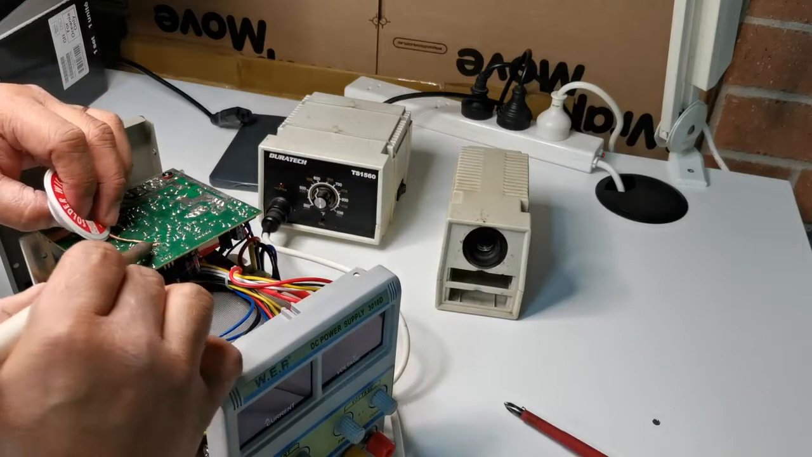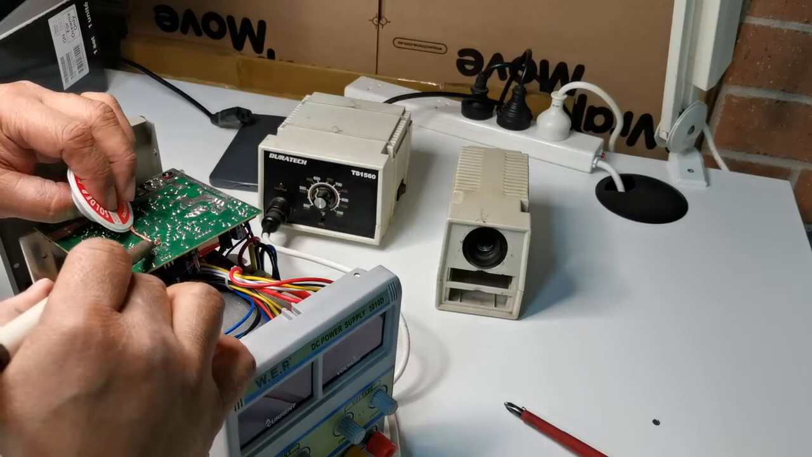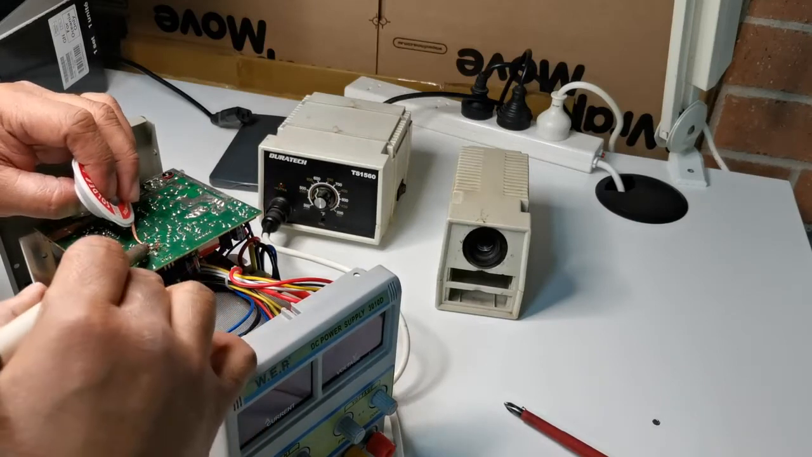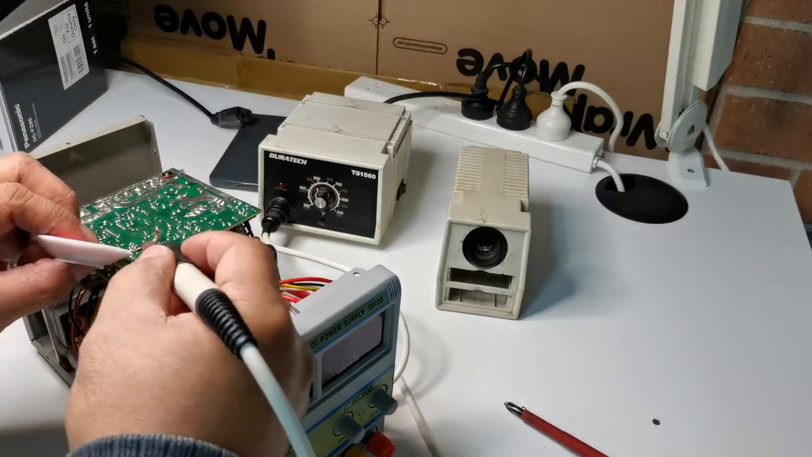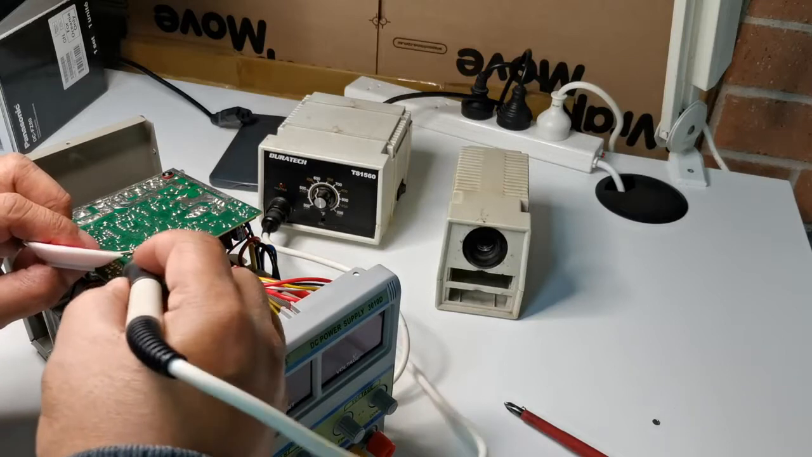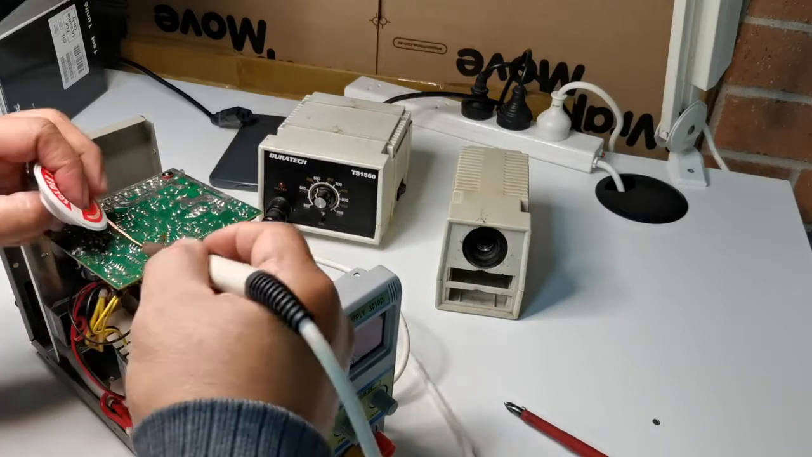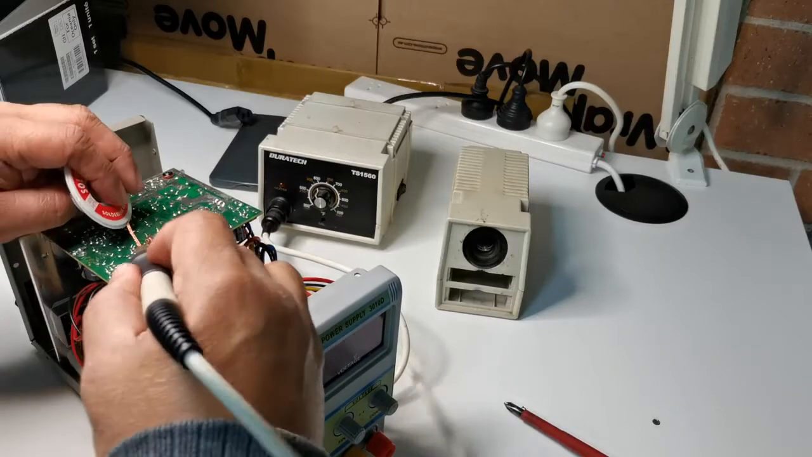Maybe most of you are wondering why I'm using a solder wick, since solder wick is not cheap. The reason for that is I don't have a soldering sucker. So I don't have any problem using a solder wick. So I'll do this one.